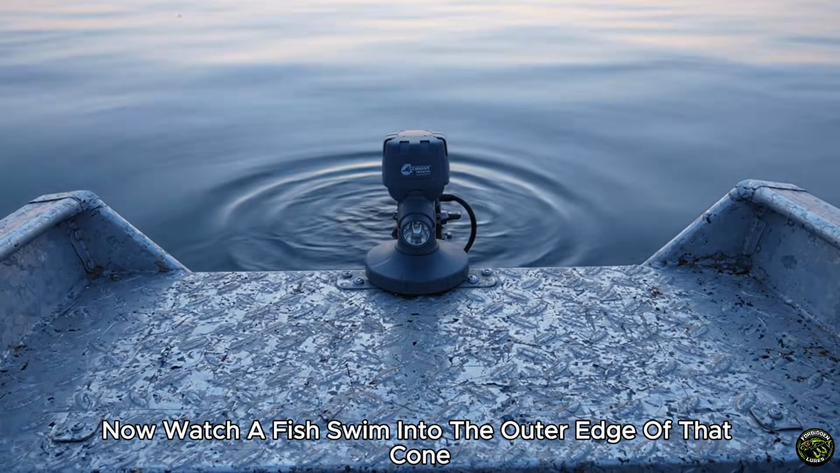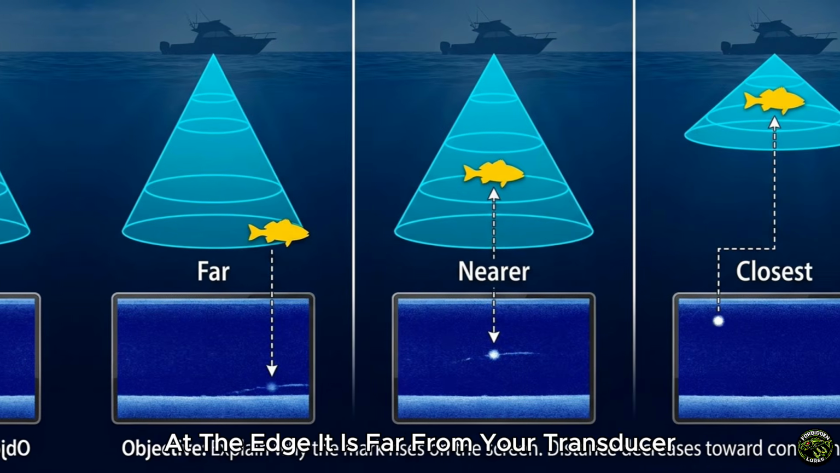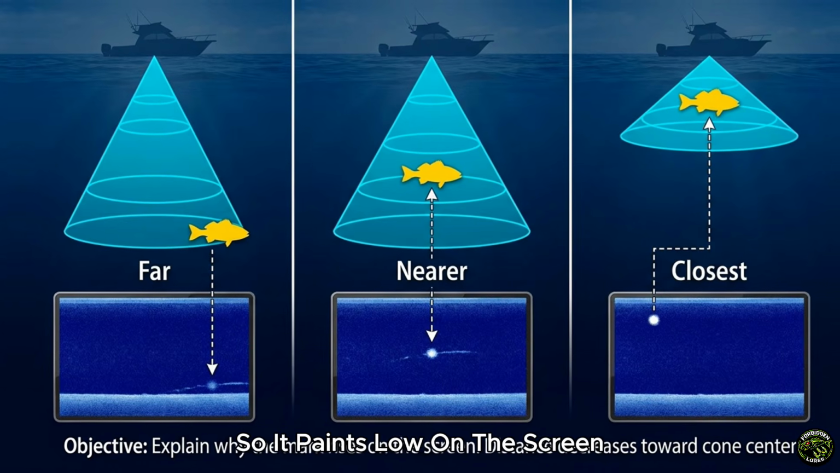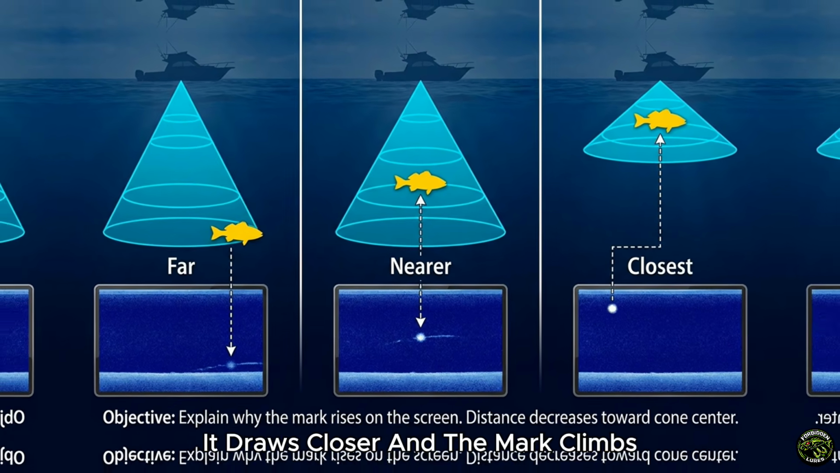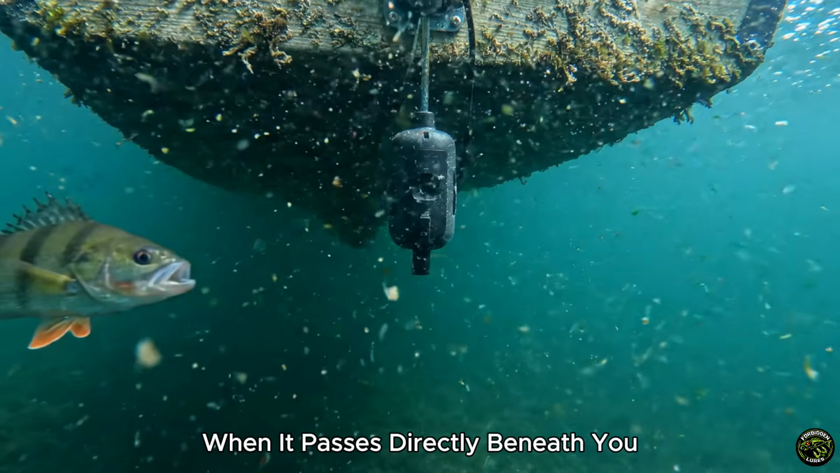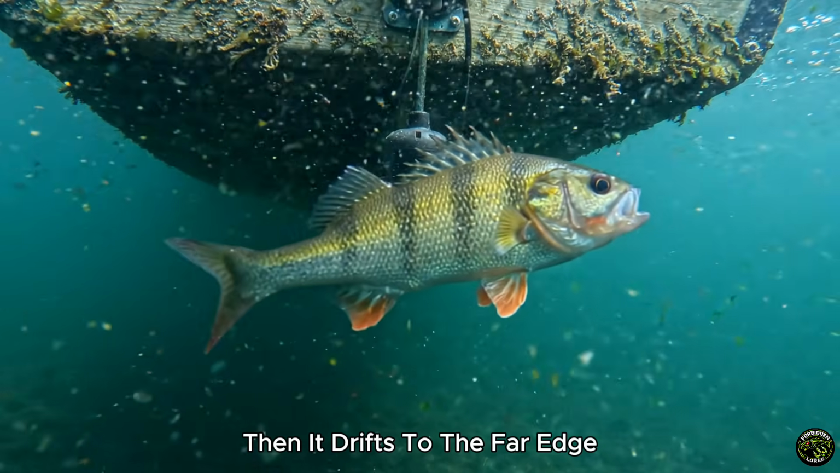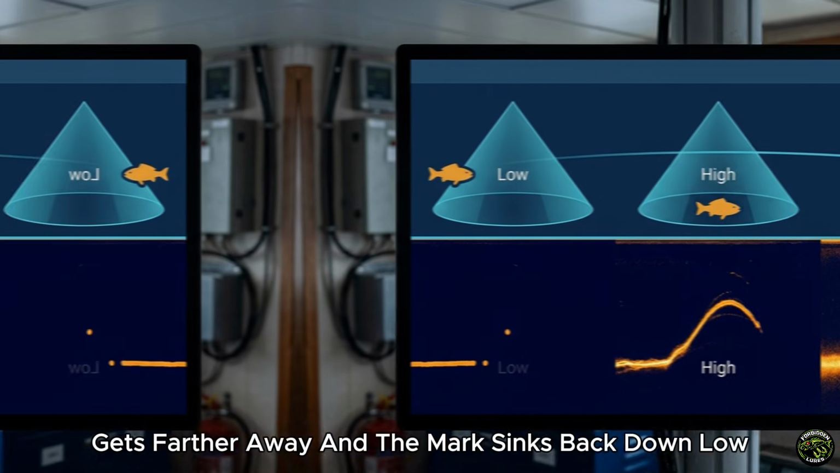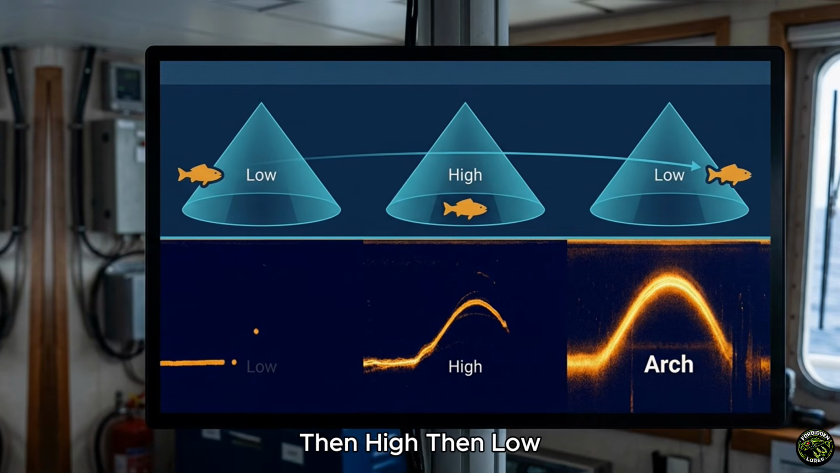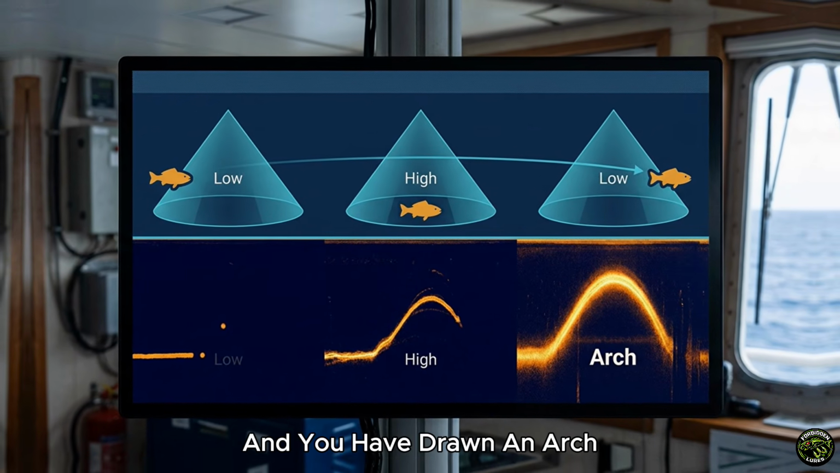Now watch a fish swim into the outer edge of that cone. At the edge, it is far from your transducer, so it paints low on the screen. As it slides toward the middle, it draws closer, and the mark climbs. When it passes directly beneath you, it is at its closest, and the mark peaks. Then it drifts to the far edge, gets farther away, and the mark sinks back down. Low, then high, then low. Let the screen scroll while that happens, and you have drawn an arch.